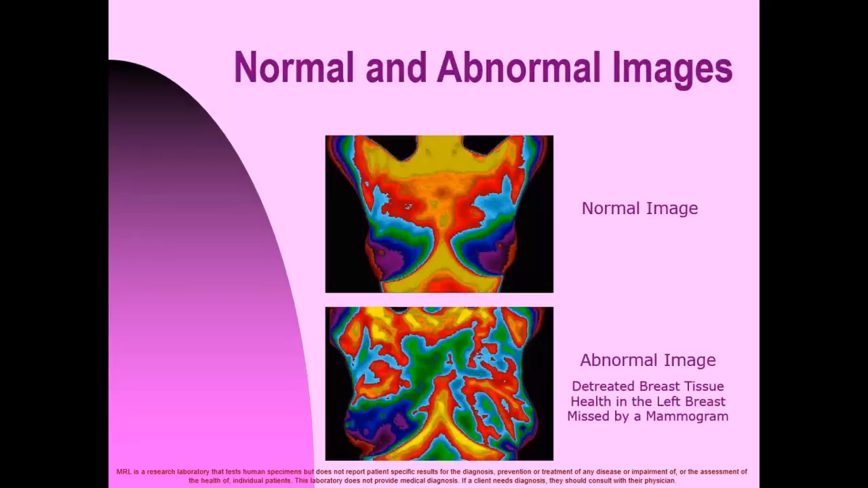The top image is a normal breast thermography. The bottom image is an abnormal imaging. In this one, we have compromised tissue health in the left breast, as you can see with the redness there. This was missed by a mammogram.